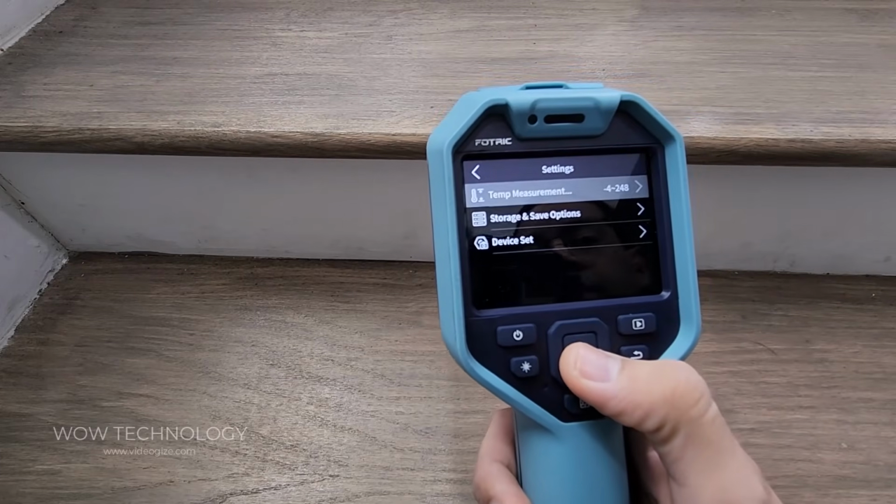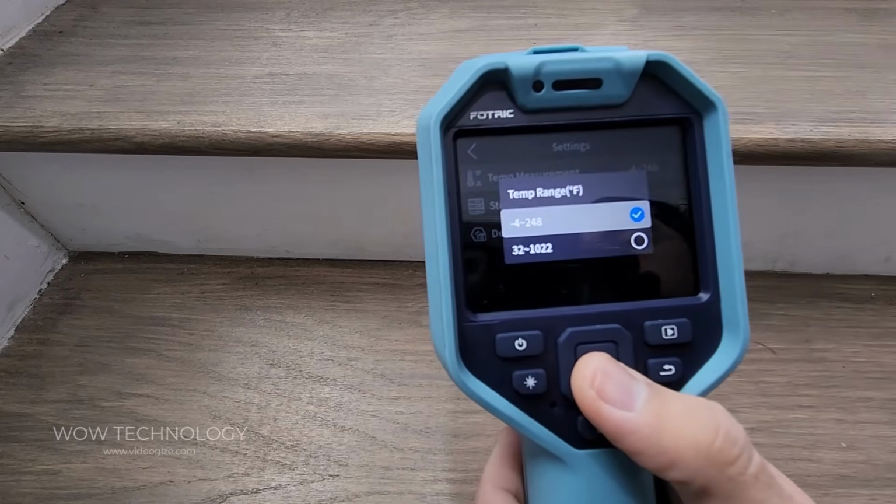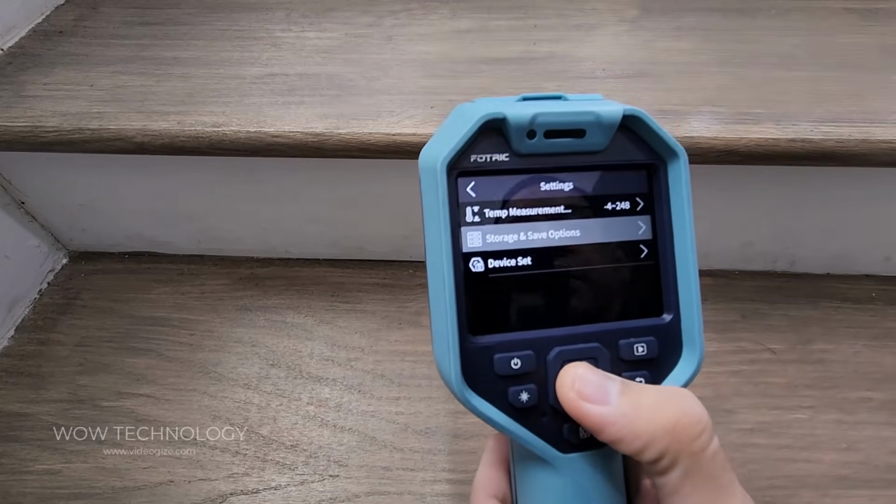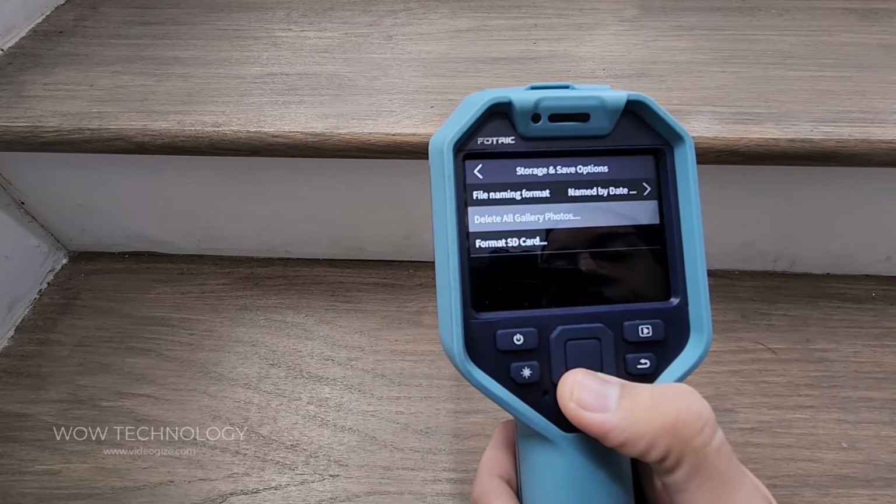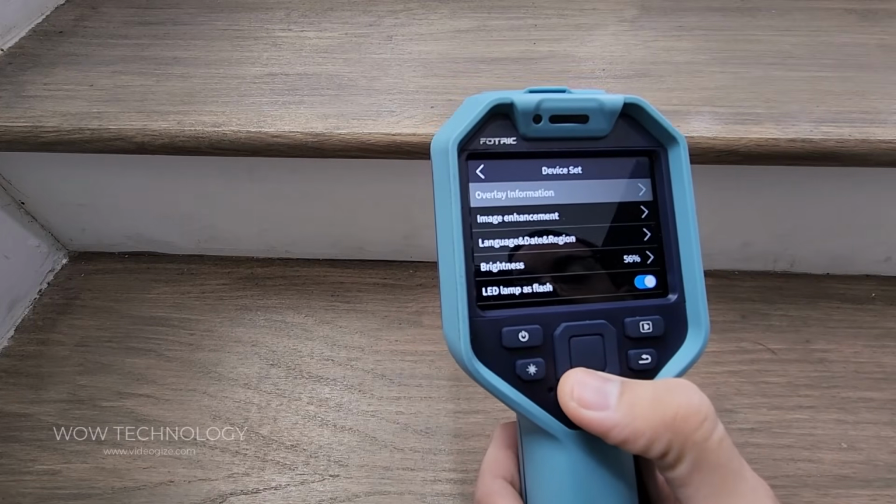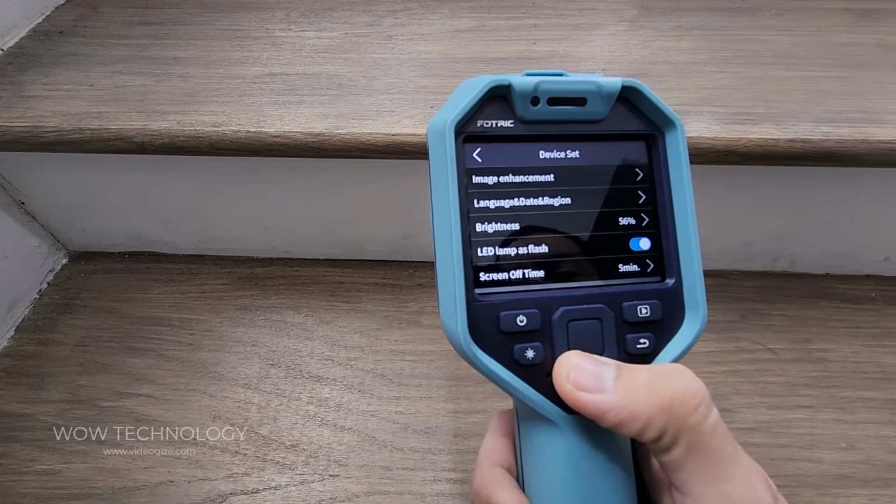And then your different settings. You can set your temperatures from either, so you have these two temperature ranges. You can set your storage and your save option. Device set, so you can set your overlay, your language, your brightness, your LED flashlight, your screen time off.